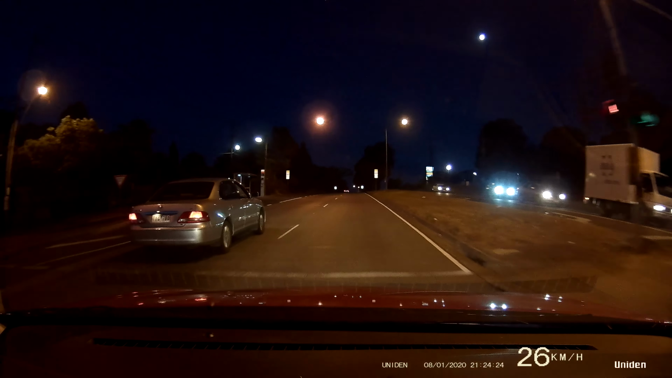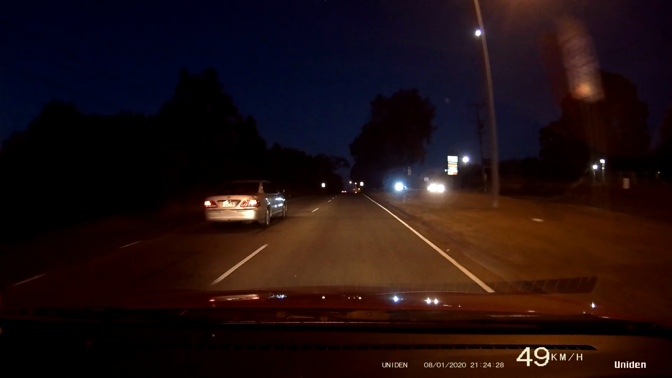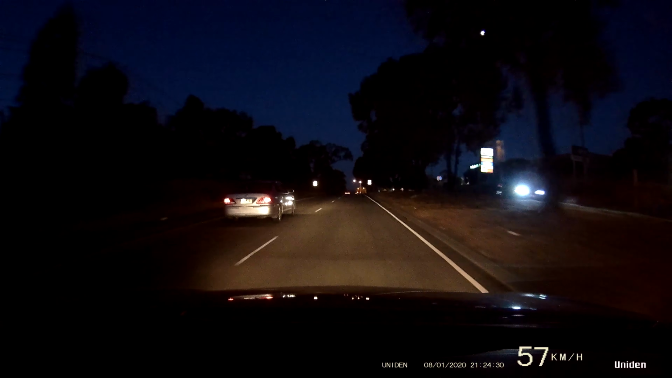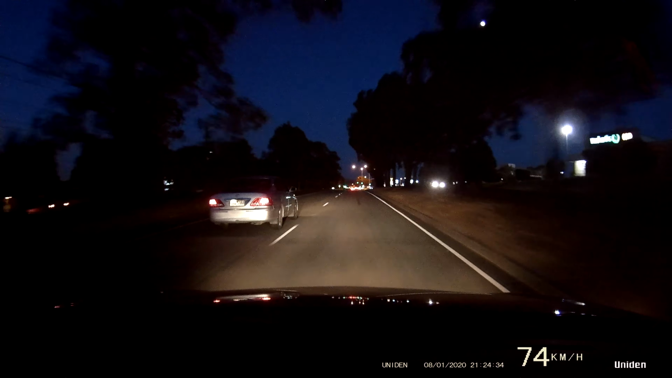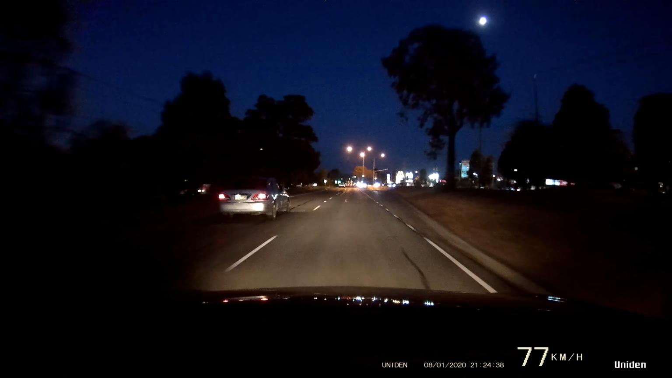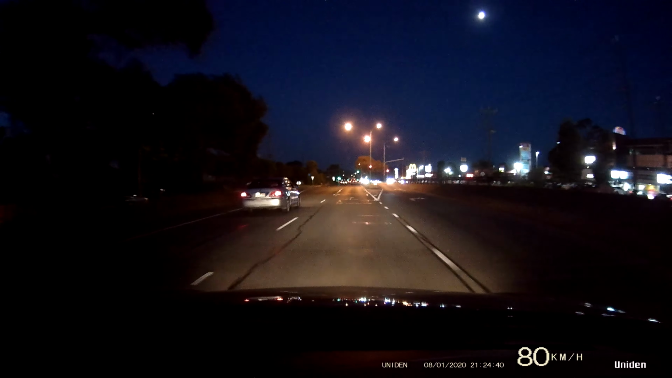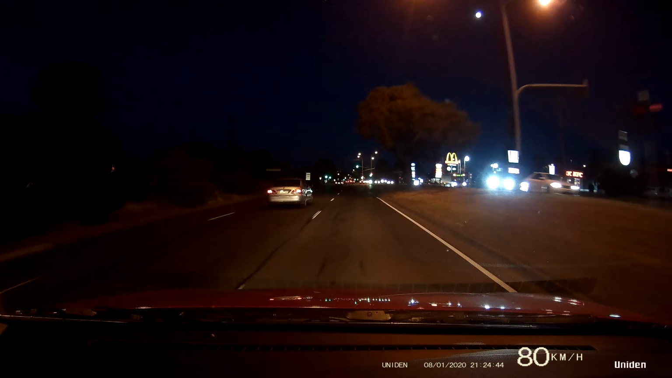Quick little night test of the Uniden iGo 80. 4K, 24 frames a second, or 1080p, 60 frames, or 30 frames per second. Has built-in speed camera, red light camera alerts.